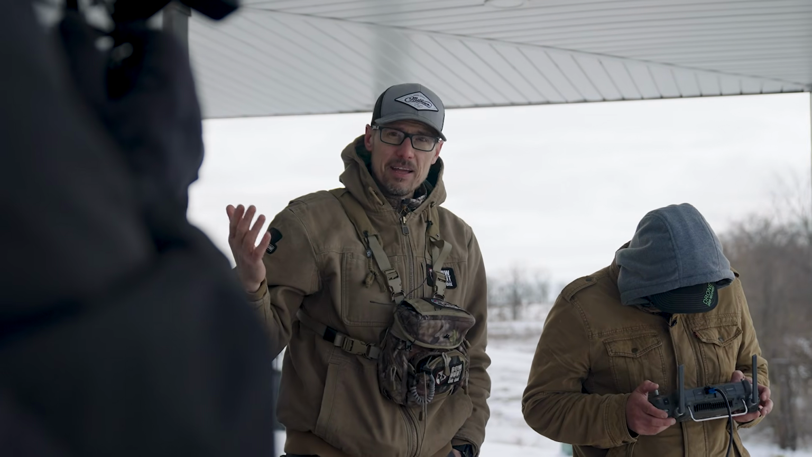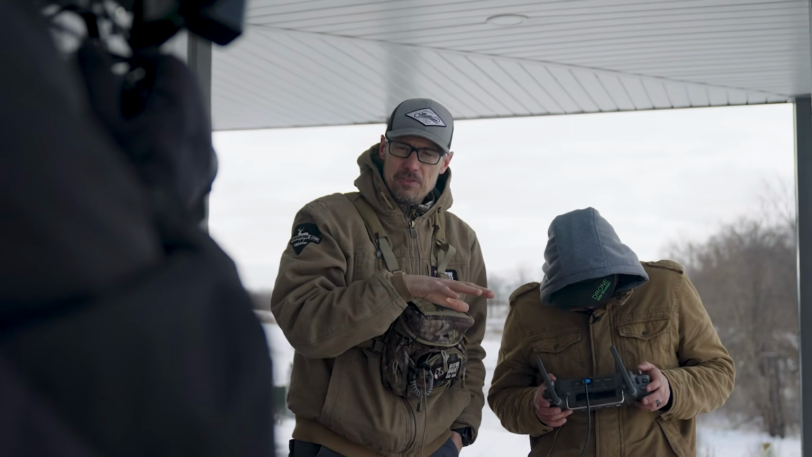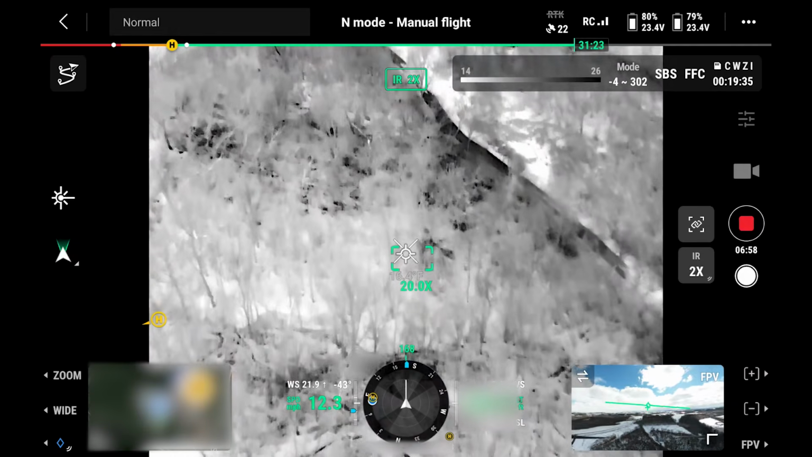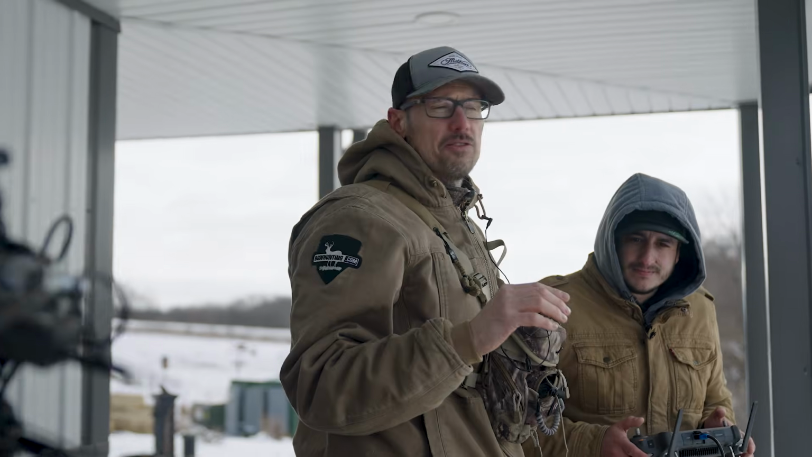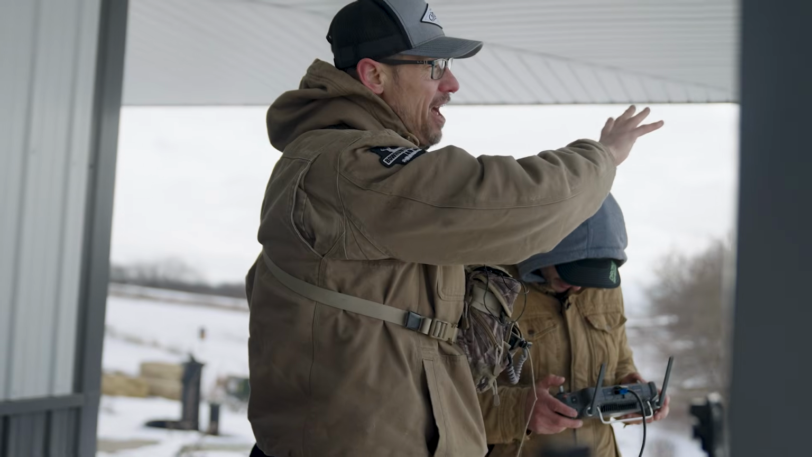That was pretty amazing. What we did this time is we sent Kurt into the woods. He was on the edge of a field that time, so now he's in the woods. Let's see what Kurt's up to now, and let's see how quick Jason can find him. Jason, your drone's ready to roll? Ready to roll. Okay, so we're sitting right now at how many feet? We're at 200. Jason's got this drone at 200 feet.